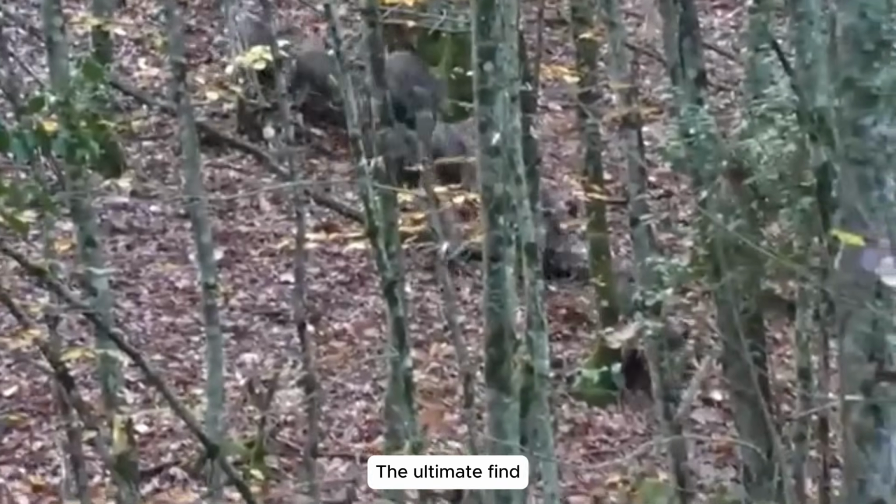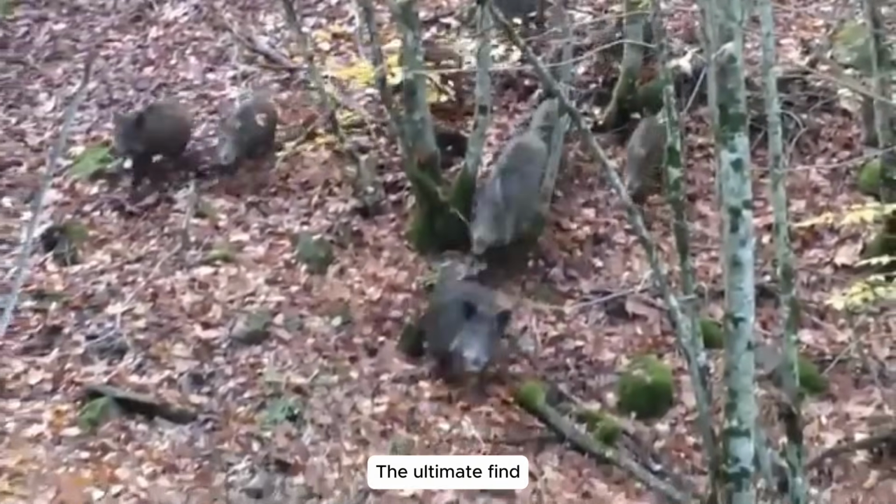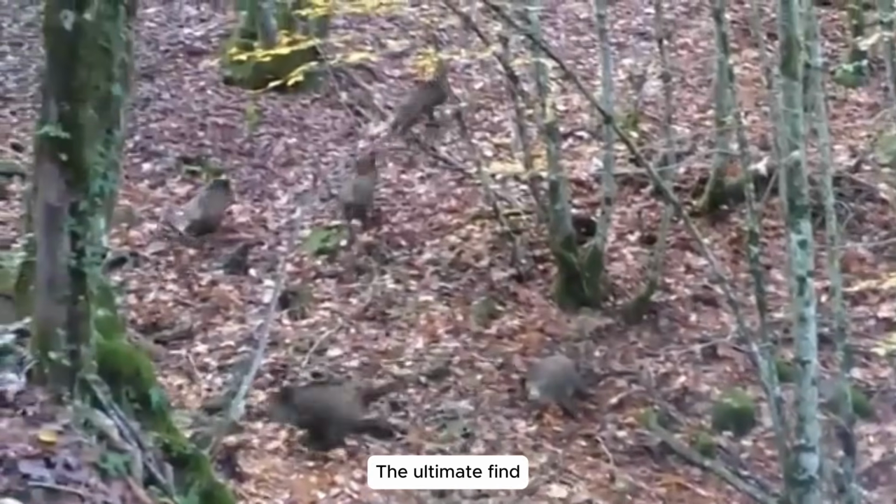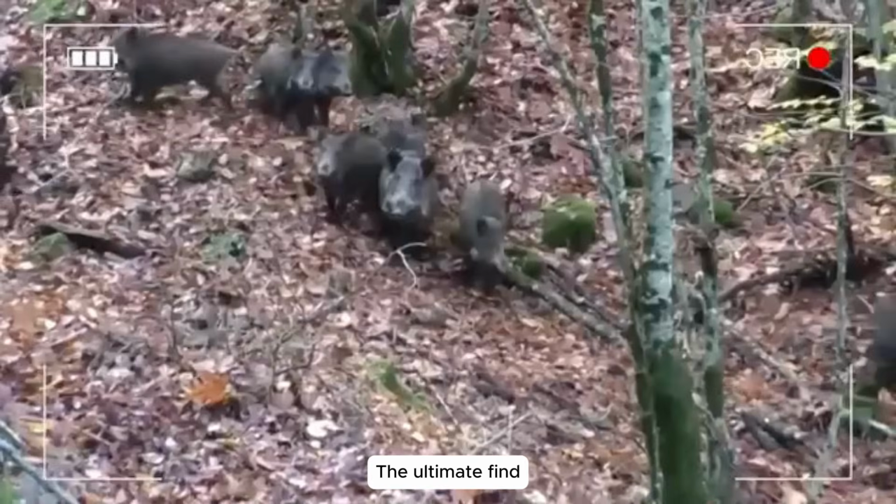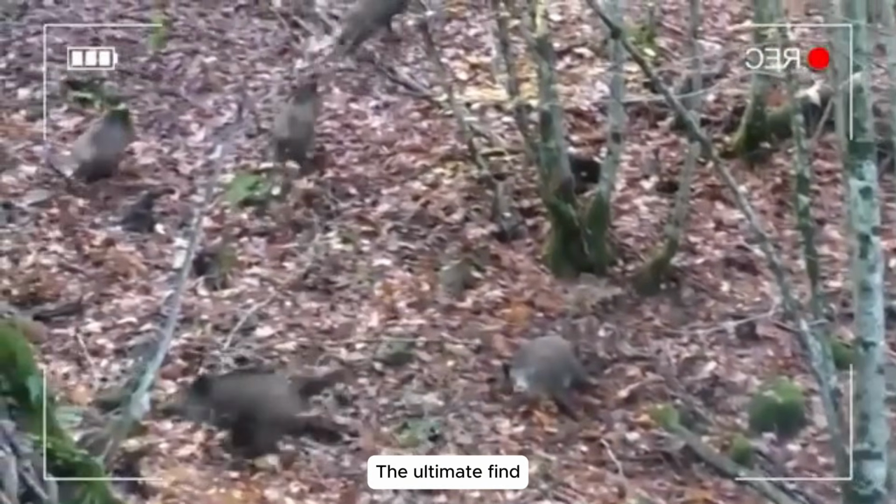Herd ambush. Hidden in the bushes, I watched a herd of boars forage, oblivious to our presence. Our gunfire erupted, startling them into flight. But our relentless shots ensured none escaped, safeguarding the fields from further destruction and securing another victory.